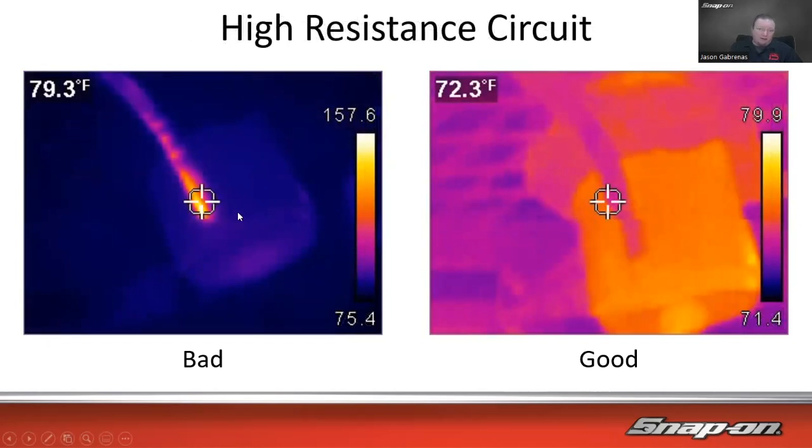It's on a wire. So we can see the connector right here, and then we see a small, I don't know what gauge wire, but there's just a signal wire, power wire, what have you. High resistance in that particular wire. We can see it gets hot underneath the insulation. We can see how it's getting pretty warm there. 157 degrees down there at the bottom. Or actually 79 degrees right where we're targeting, but it's like 157 degrees way over there.